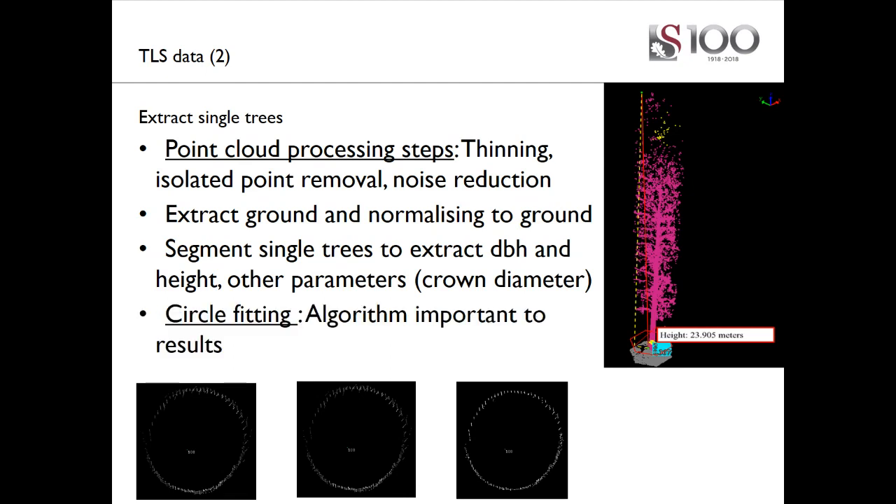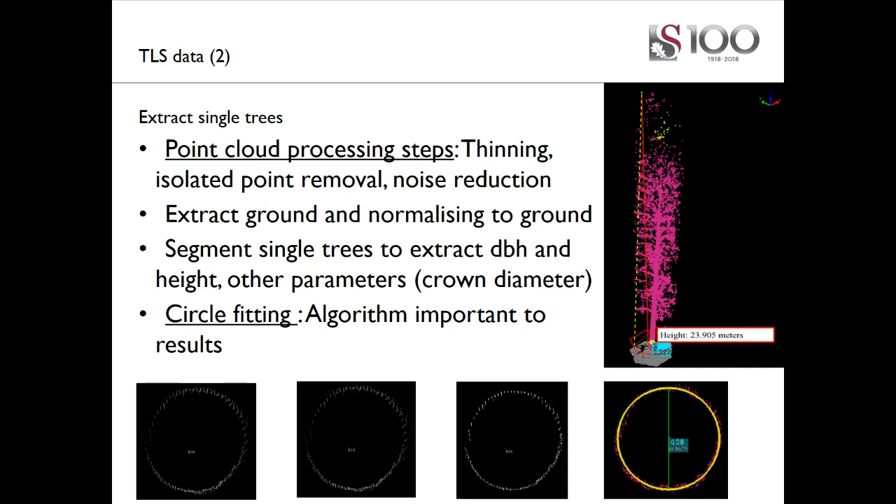Then finally, a circle fitting algorithm is run, and this is important because depending on the type of circle fitting algorithm that you use, you will get different results. In this case, an optimal circle fitting was run, finding the diameter of this tree at breast height, with the yellow line indicating the circle that was fit to the point cloud at breast height.